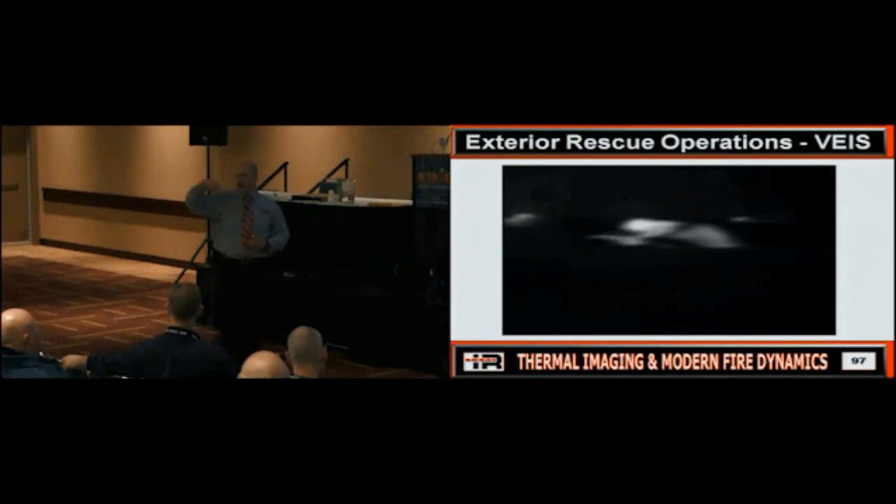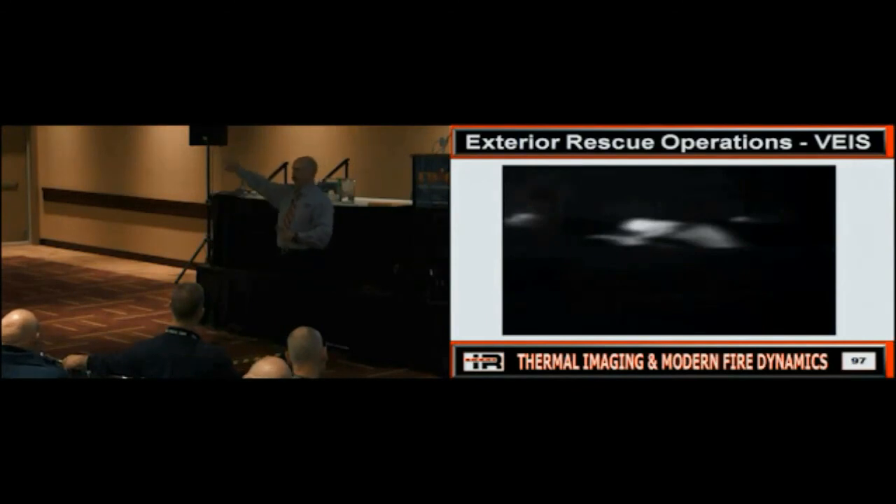Yes, but here's the key. Do we still do VEIS when we don't know we have a victim? I pull up, I've got 50%, three-quarters involvement. Can we make an interior search? No, right? Until we what? Initiate fire attack. So I know the area that's not involved is a bedroom because it's a ranch or whatever. We still may do vent enter isolate search.